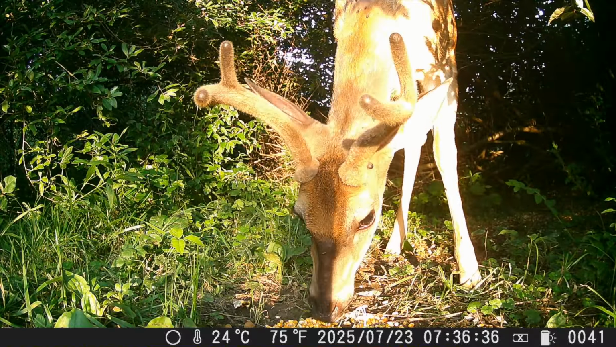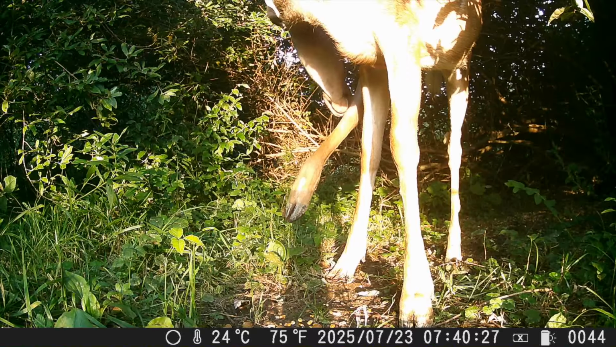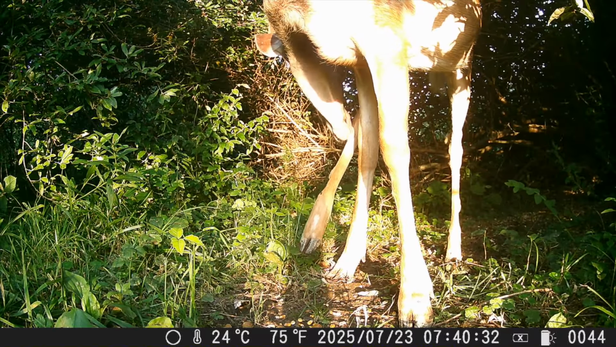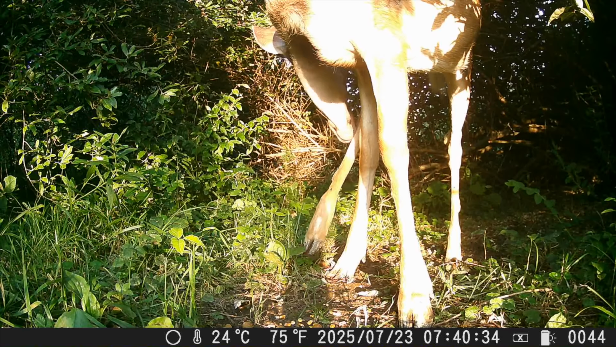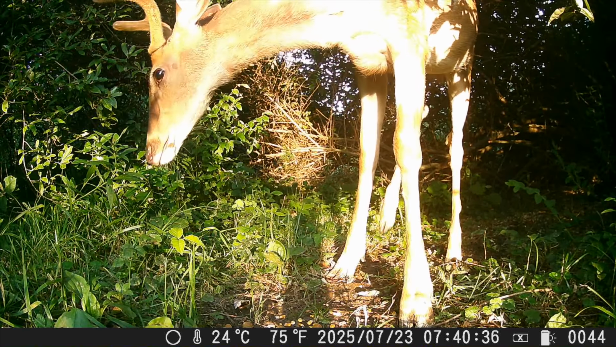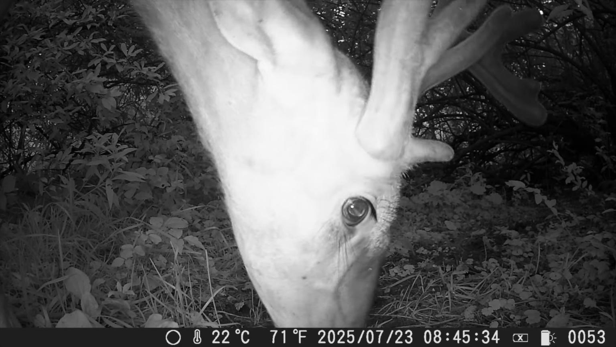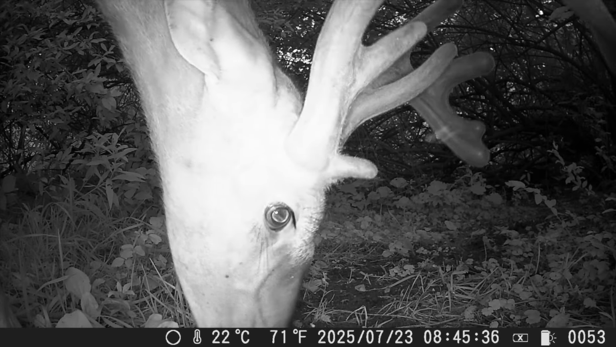Watch the ears flap. Now that we've had something to eat, it's time to clean up. And this is how he does it. He's a regular visitor, and he's always welcome here. He's gentle and calm. A rare close-up. Look how big those eyes are. They look like glass marbles.